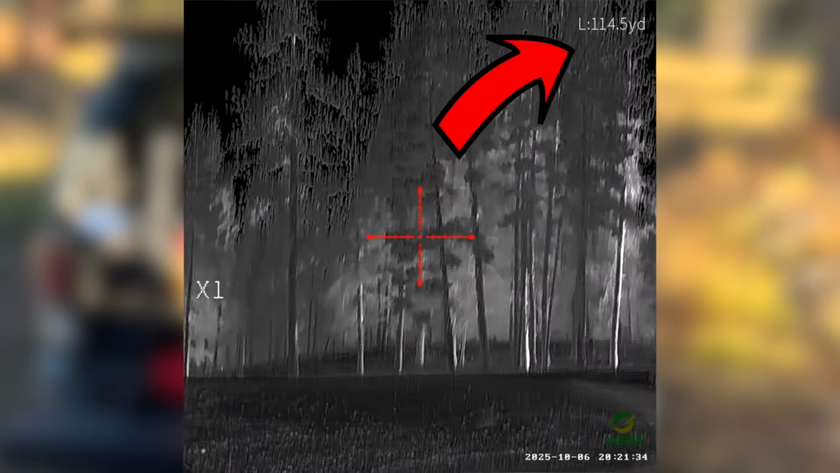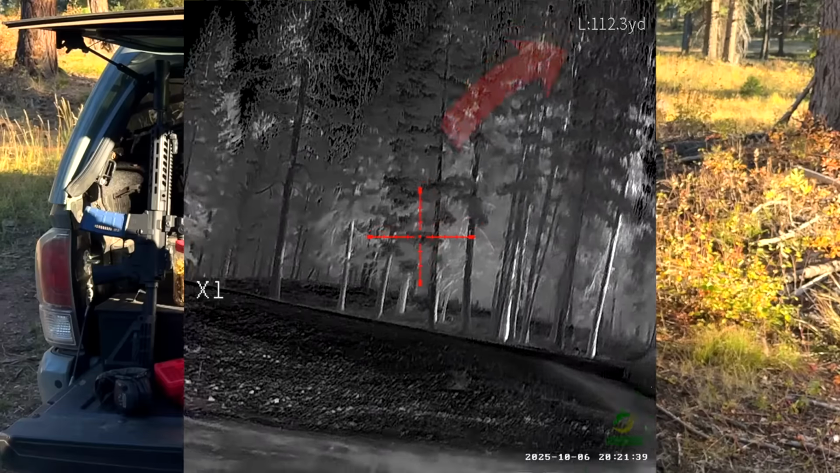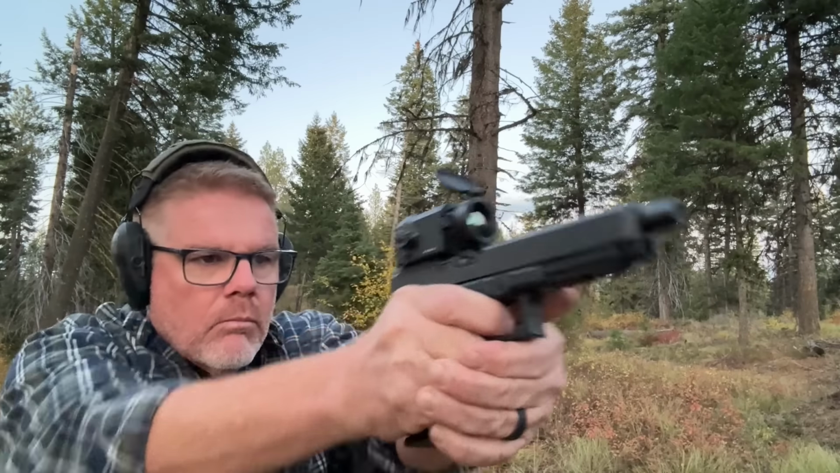Now, it does help to go through the instruction booklet because it's got some other cool features on it. This is an awesome little piece of equipment, and it still blows me away that they were able to come up with something that is so tiny.